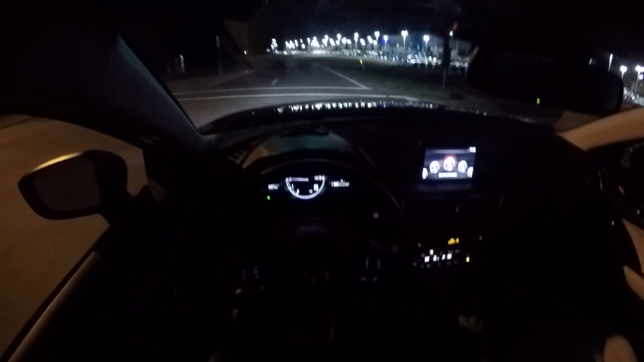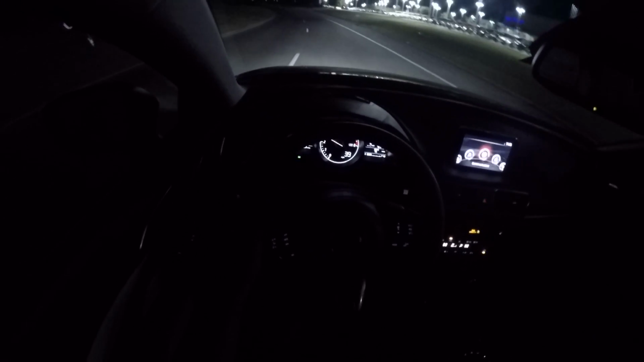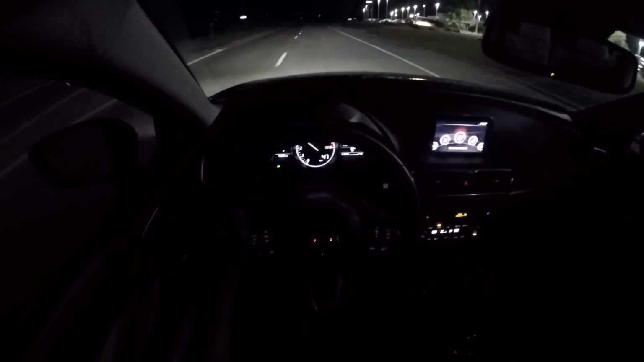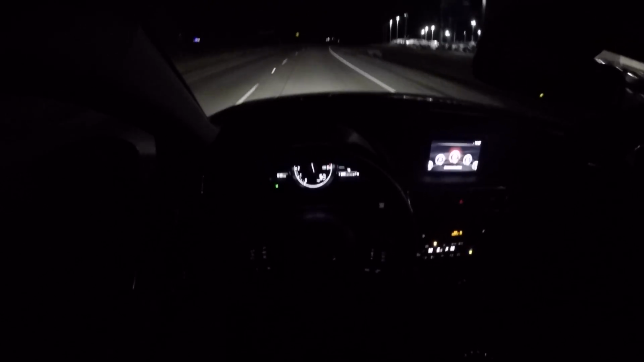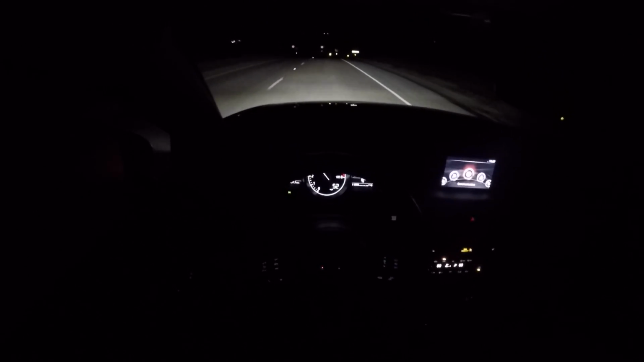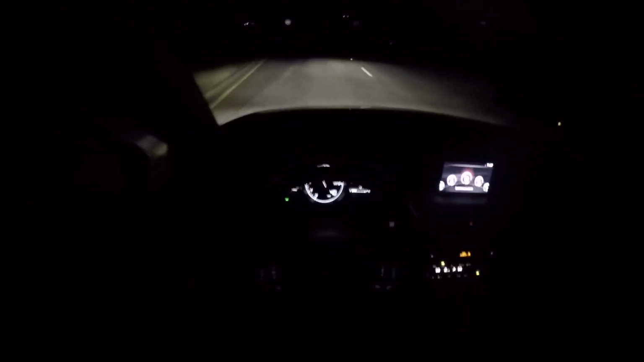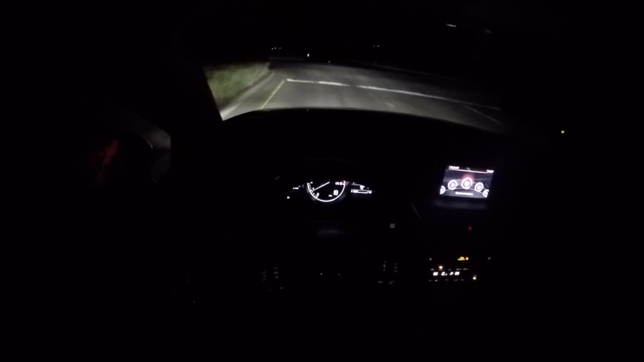Of course, it is really fun watching that RPM gauge rev up. So I'll give you guys a little bit of that. So right now I'm in 3rd gear. Super sweet car.